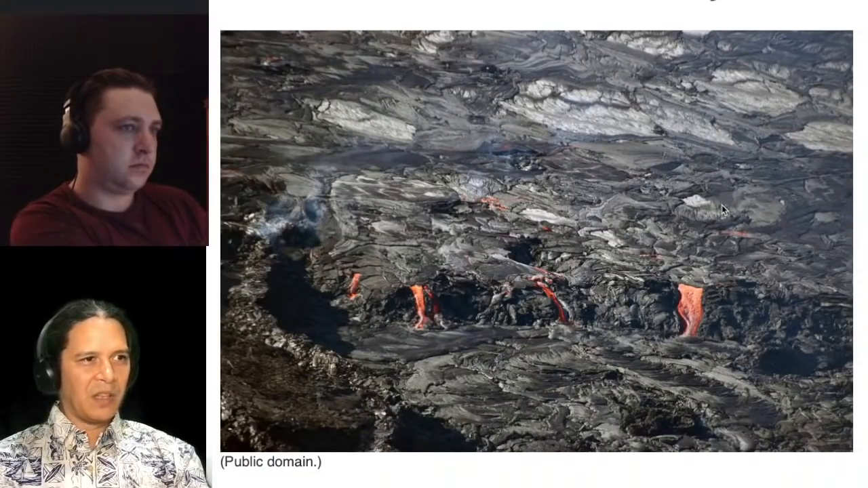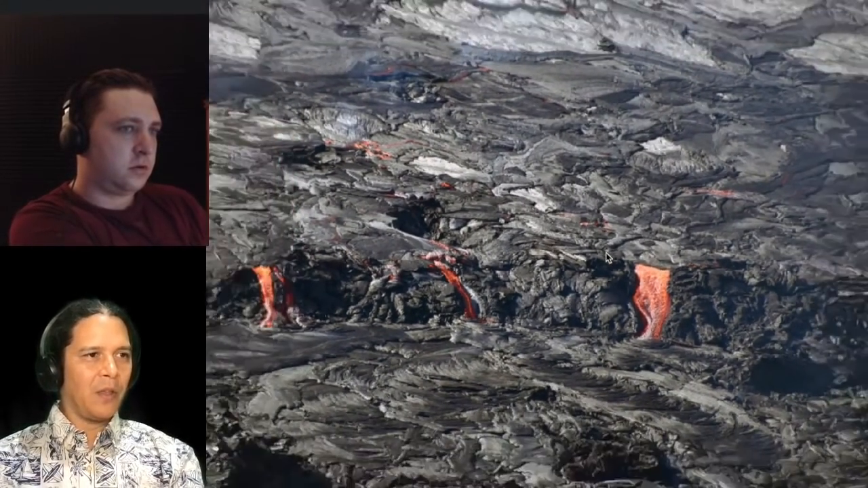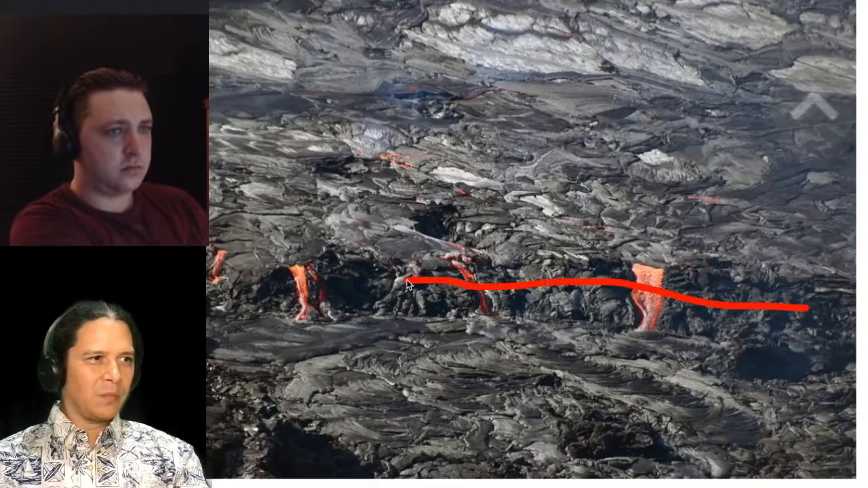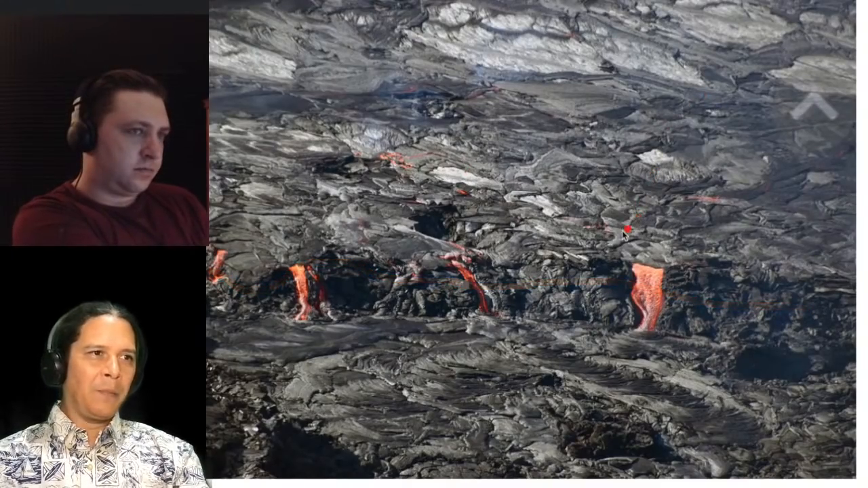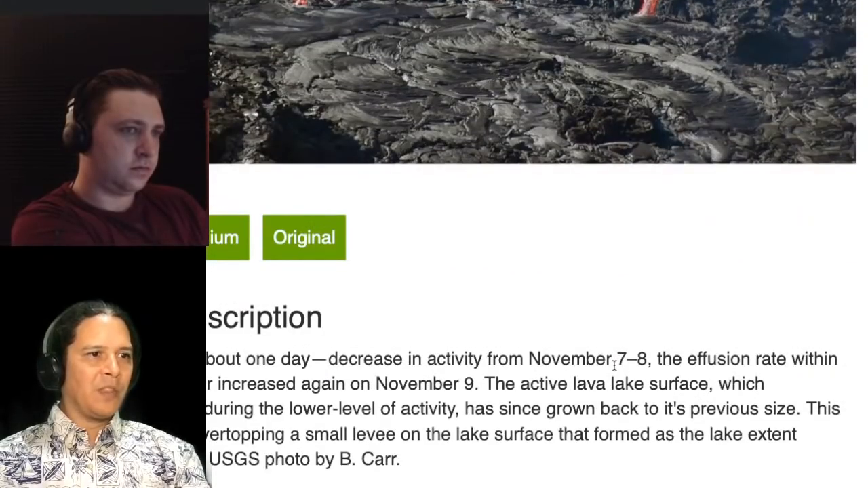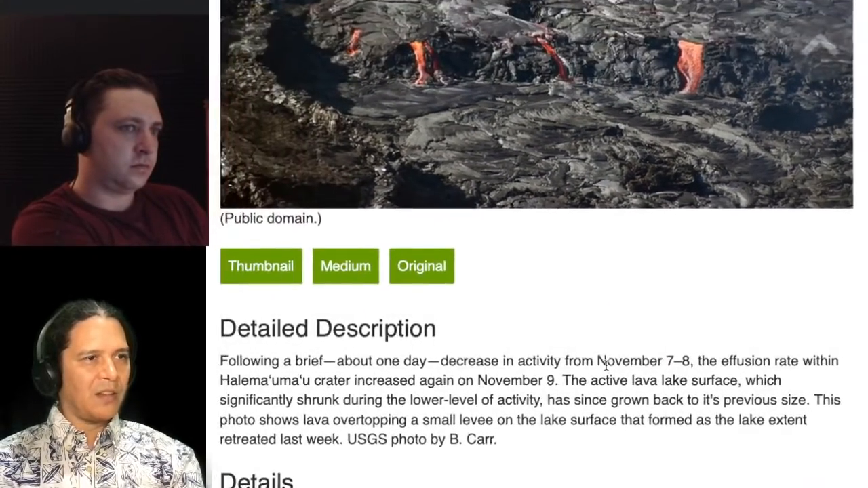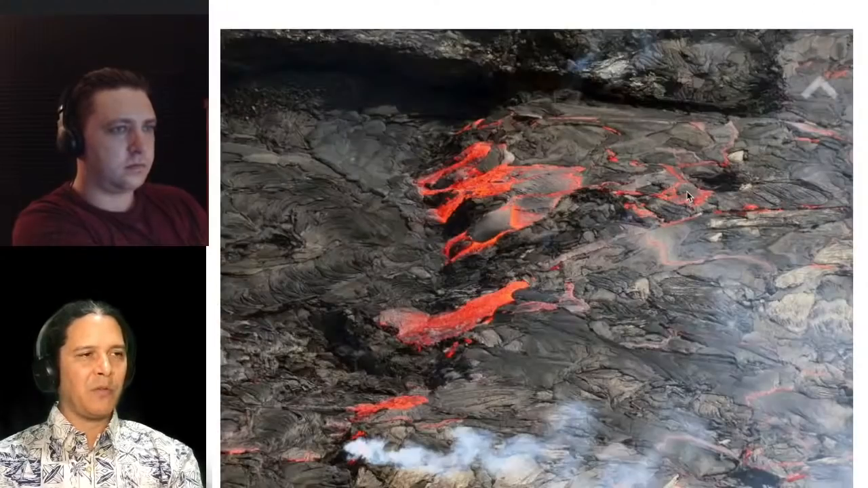And there are some of these images that show this progression, right? You know, as the lava withdrew, there were more of these topographic ridges and little levees exposed. So as lava came back in to refill the area, it starts cascading over top of those little levees and these small drops here. So this photo is not the one that has the caption of how tall this is, but I think it's the next one that has a similar view from the side.